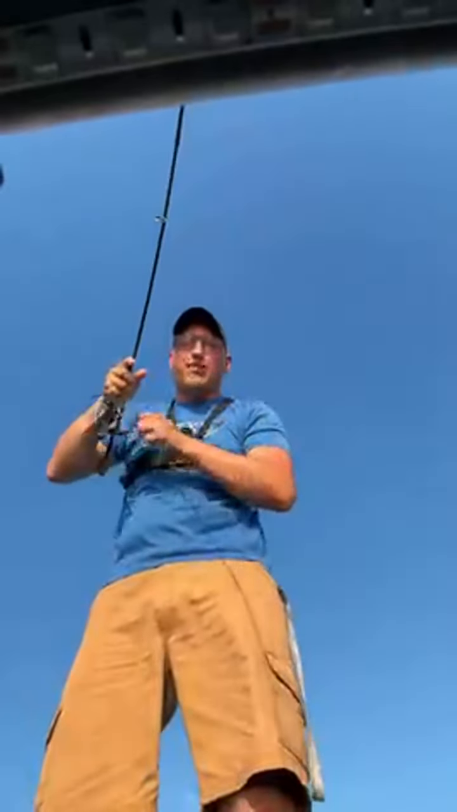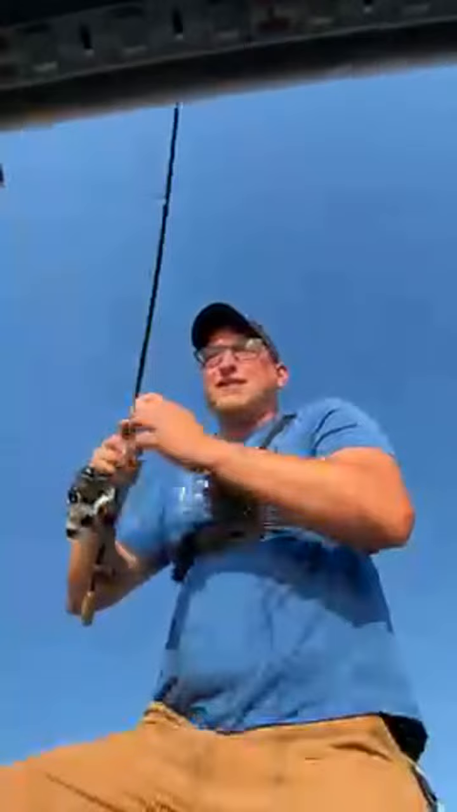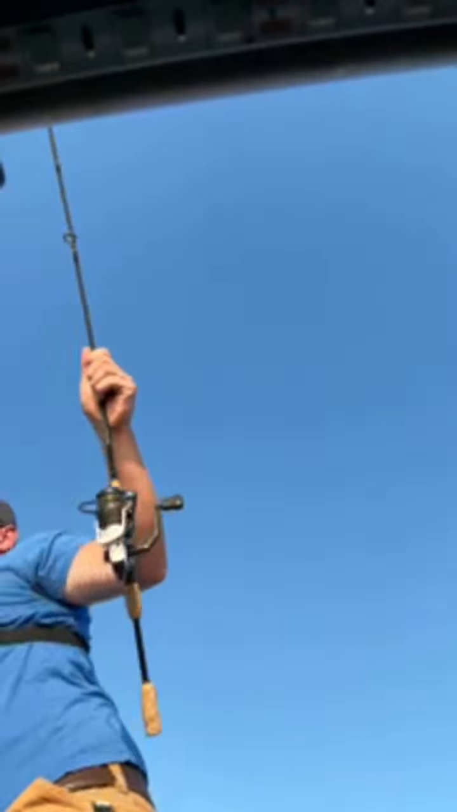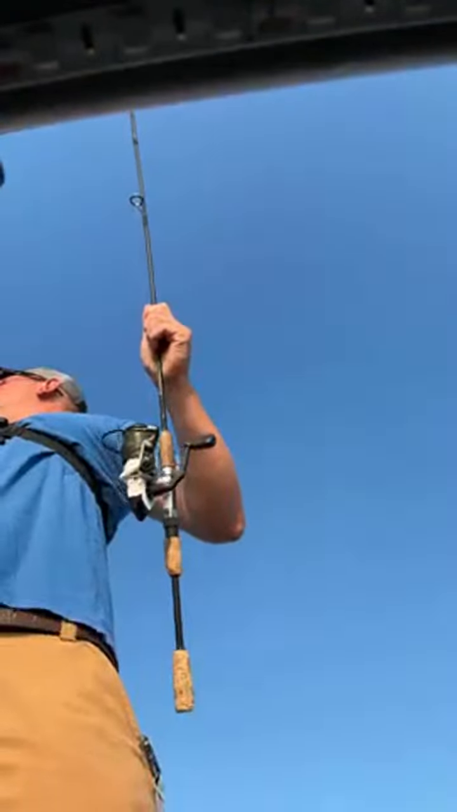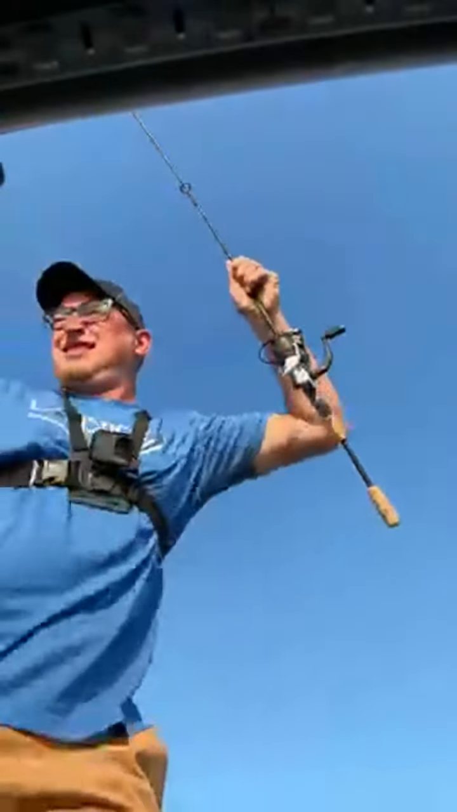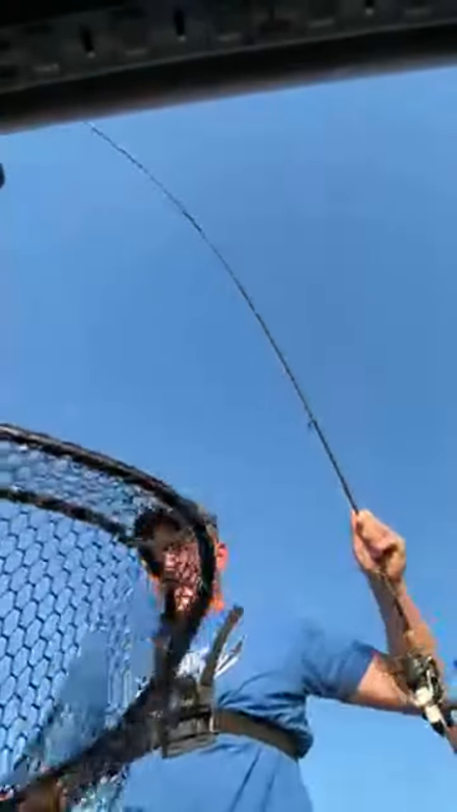When them schools come in and it's a whole group like that, they just get so feisty and they just crush it. Just another solid like 22-inch fish. Let's go.